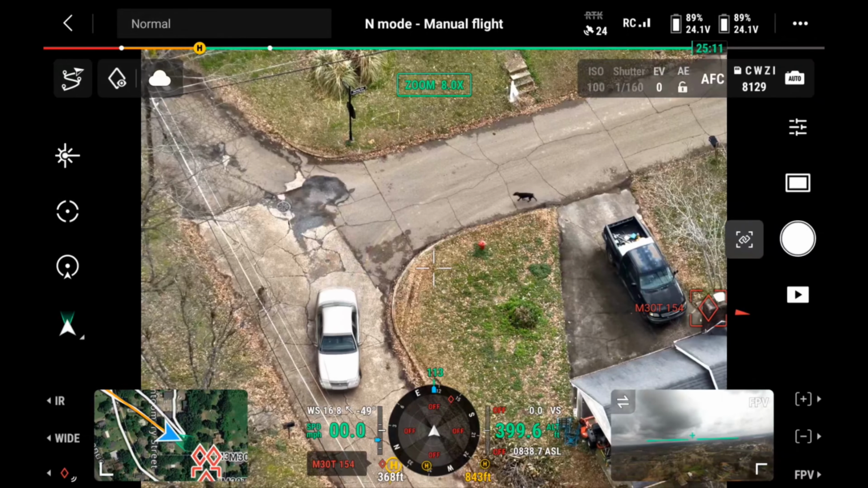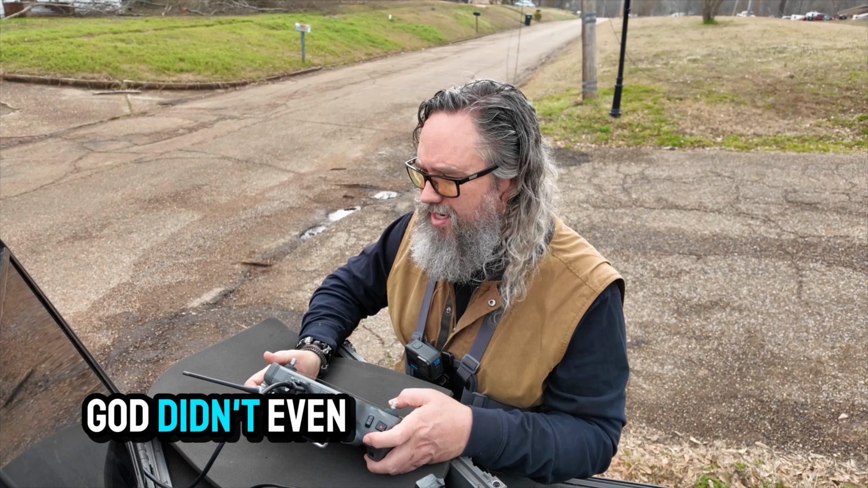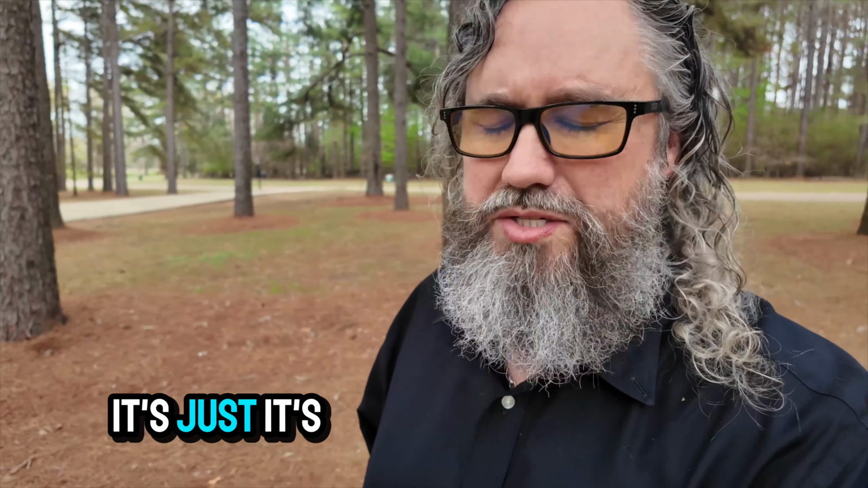Oh, freaking ass. God, didn't even try to stop. Guys, can you believe that? Just when you're starting to talk about people doing good things, and all of a sudden you see this.